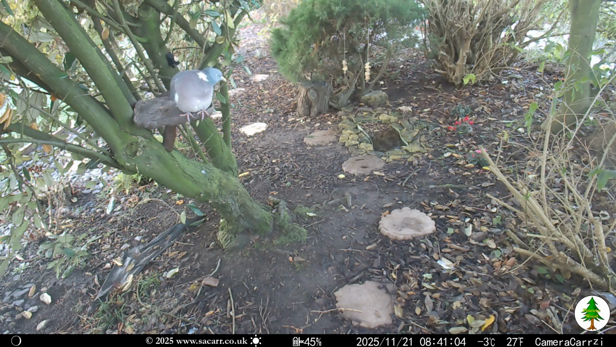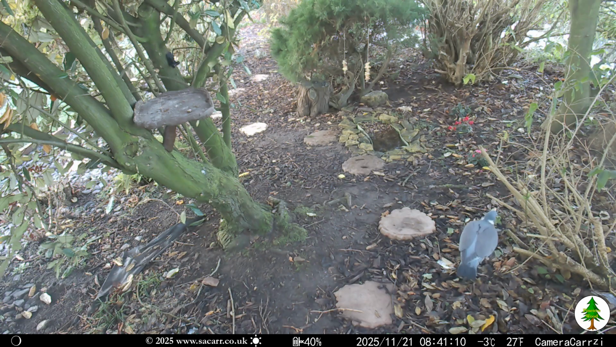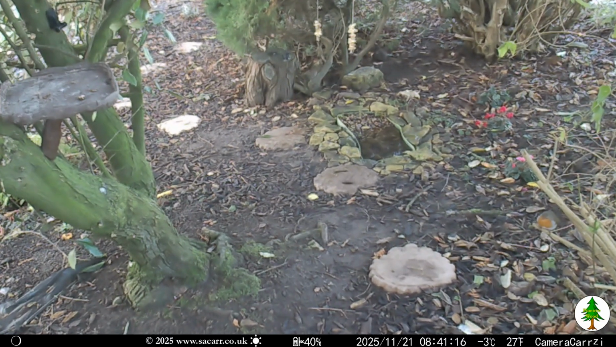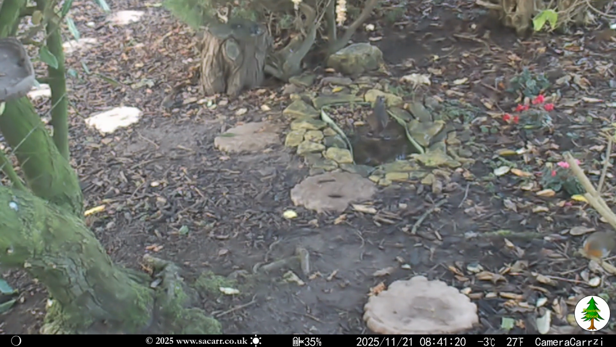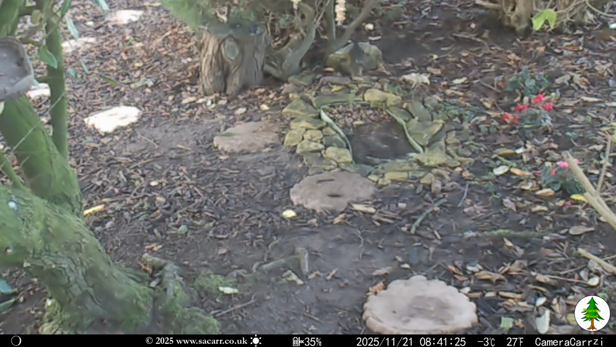The next morning, the pigeon was back on the table again wanting food, but it's just a seed vacuum, capable of clearing the table on its own in just a few minutes. Nearby, down at the pond, a blackbird was taking a drink, while several other small birds were searching the ground around the pond area.